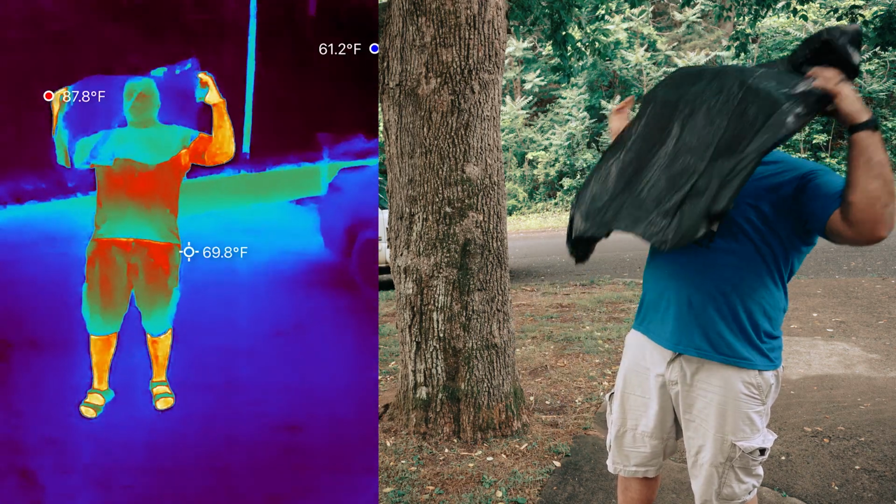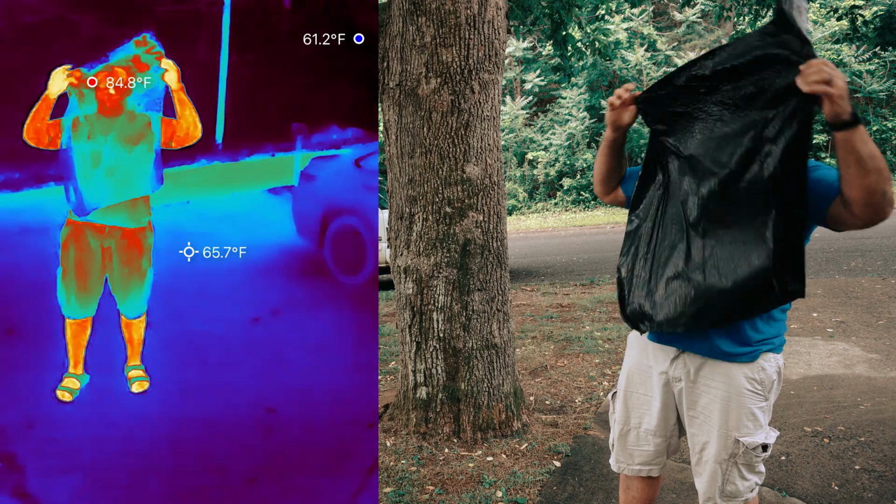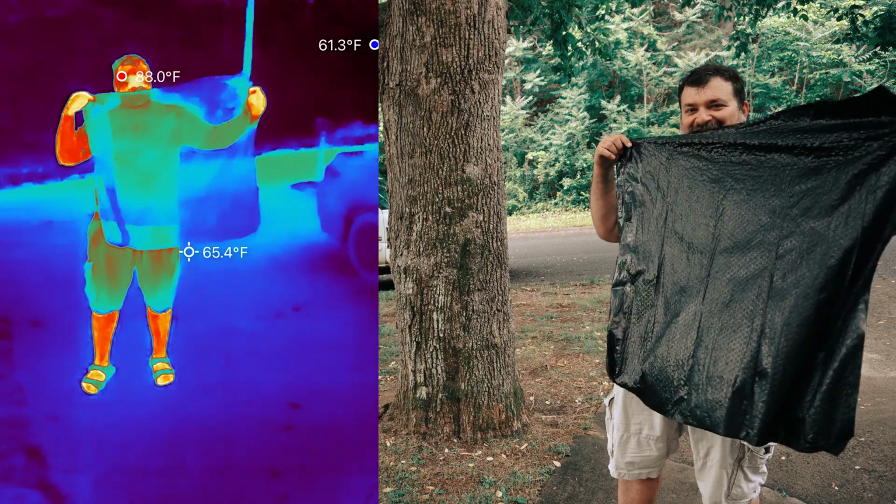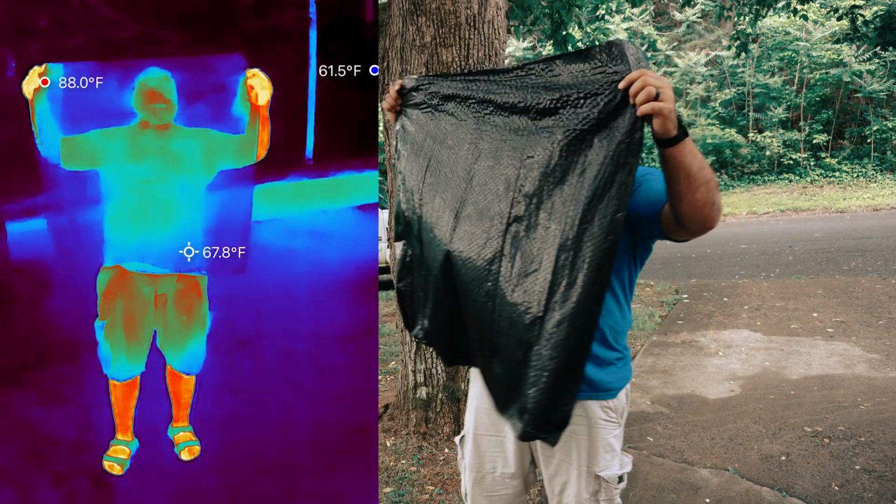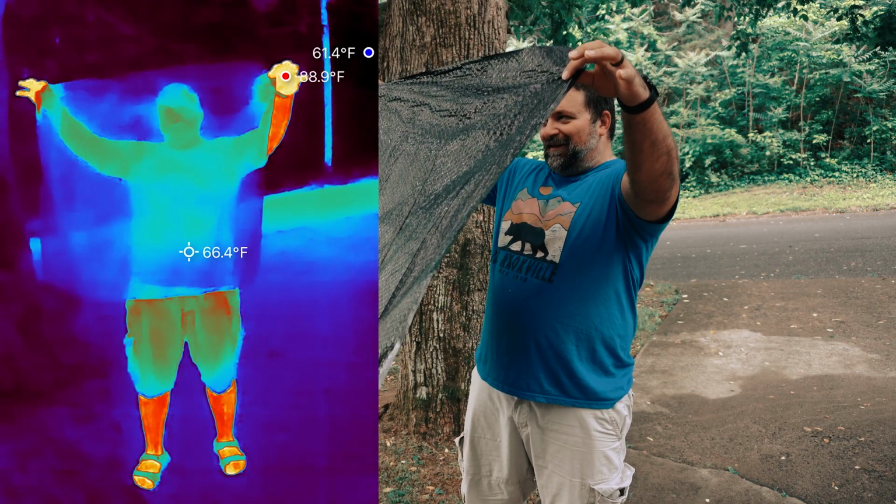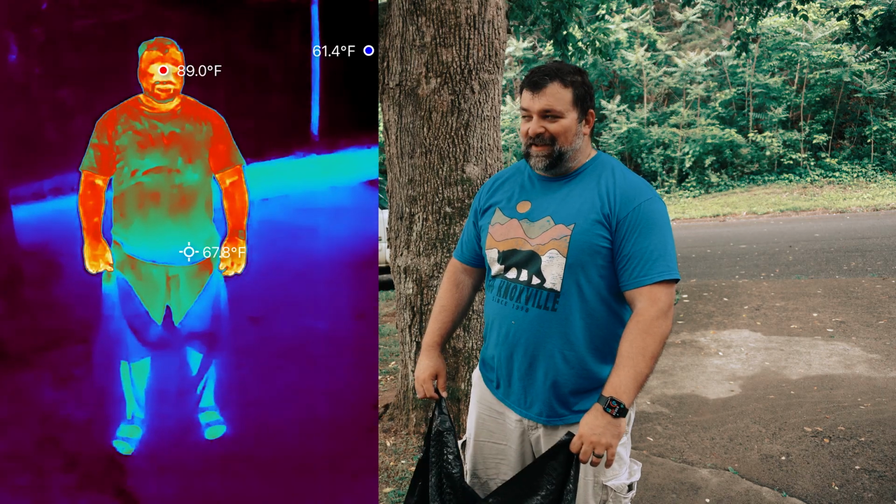What if I go like this? Look. Yeah. Now take it off. Yeah. There's a face imprint. It left a face imprint, just for a brief second. That's funny. So if I hold this up though, you can see right through it. Yes. That's crazy. And you didn't even cut it. No, I didn't even cut it.